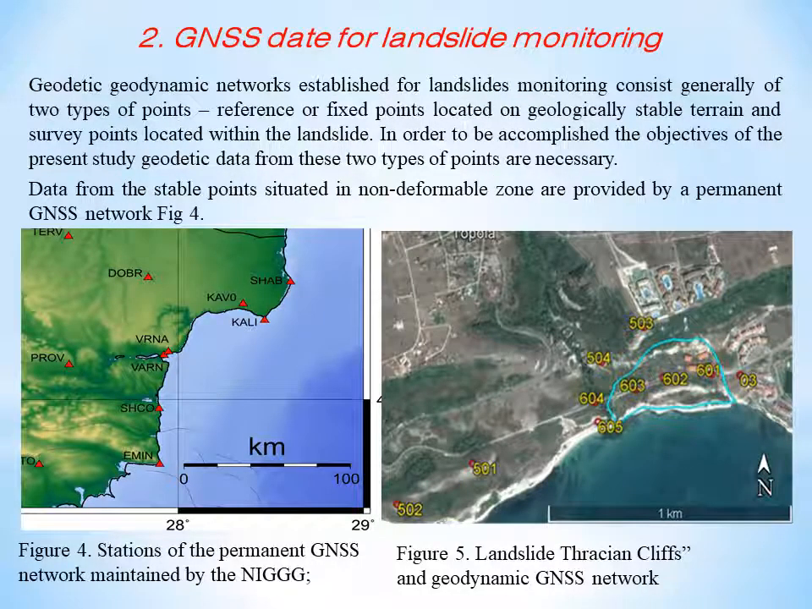Geodetic geodynamic networks established for landslide monitoring consist generally of 2 types of points: reference or fixed points located on geologically stable terrain, and survey points located within the landslide. In the framework of this study, a control local geodynamic network covering the landslide area located in the surroundings of Thracian Cliffs Golf Club was established. It included 10 points, which are used to monitor deformations, Figure 5. Static mode was applied for the GNSS measurements in June 2019 and July 2020.